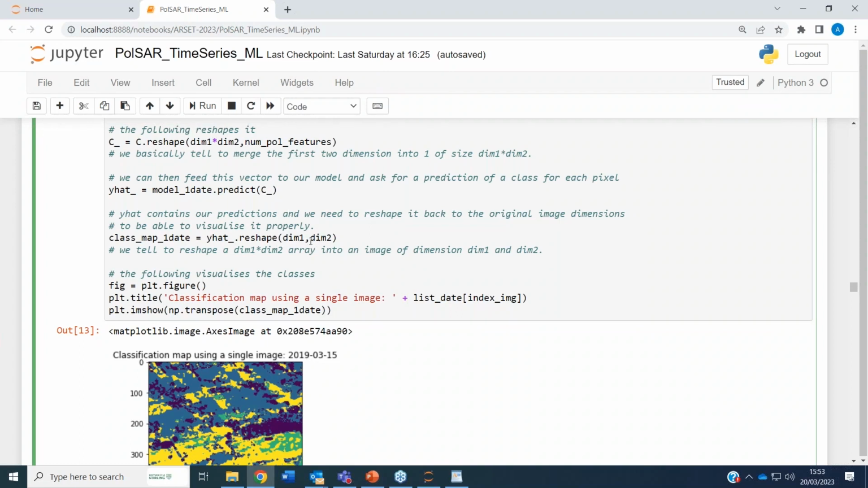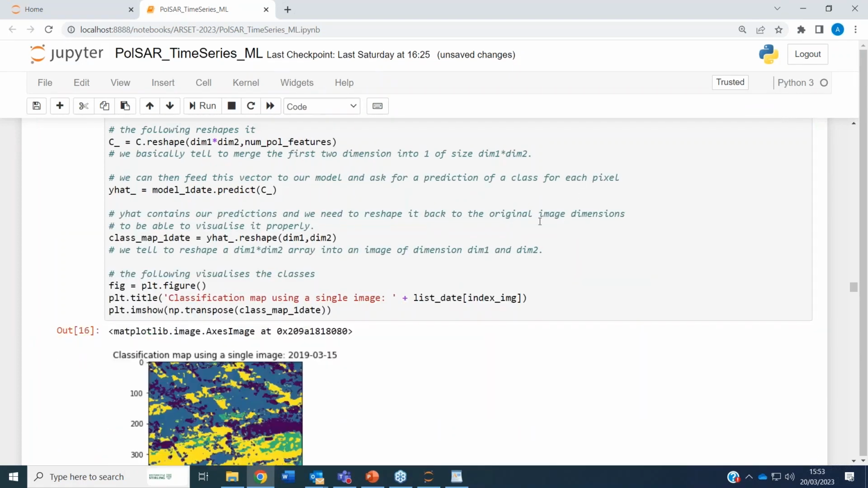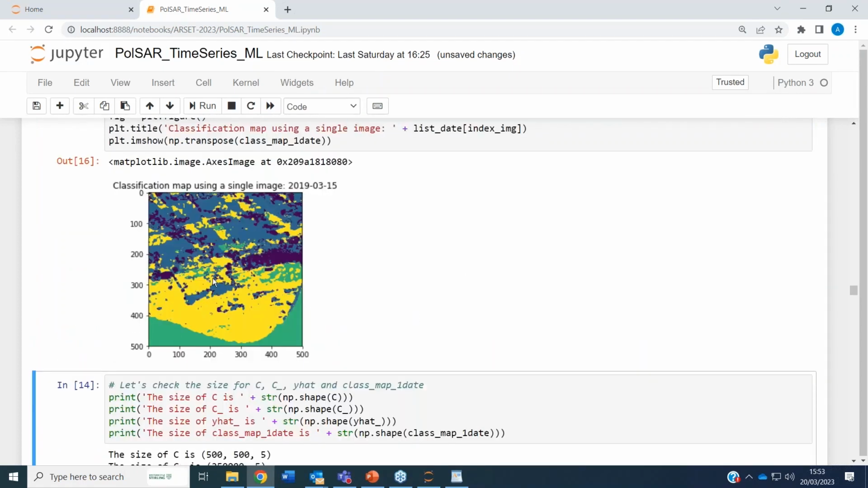If that is not correct, so if like here you say a +1, then it will crash because the 2 dimensions don't fit. Okay, so the 2 have to fit. As long as they fit, it will be okay. And so we get a classification map using one date, and we can visualize it using this code here. And this is how it looks.